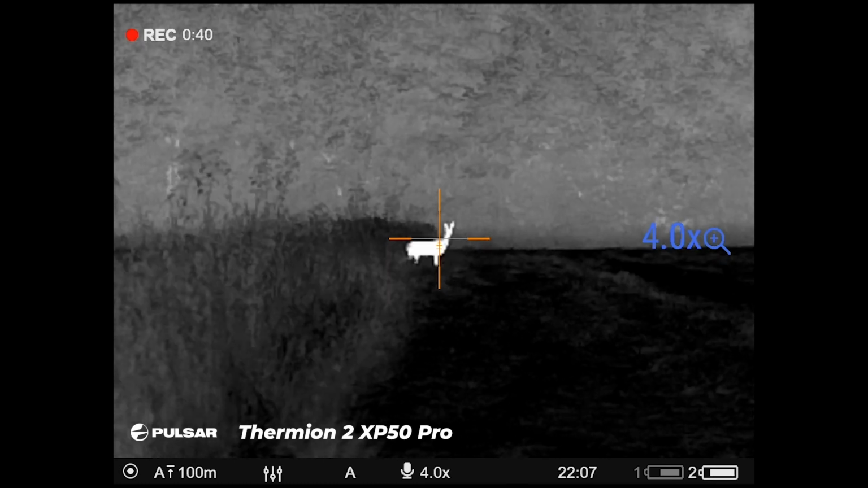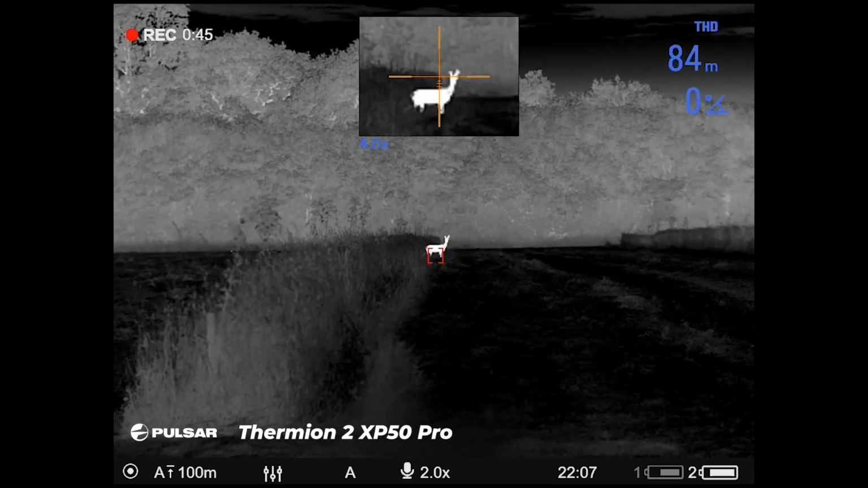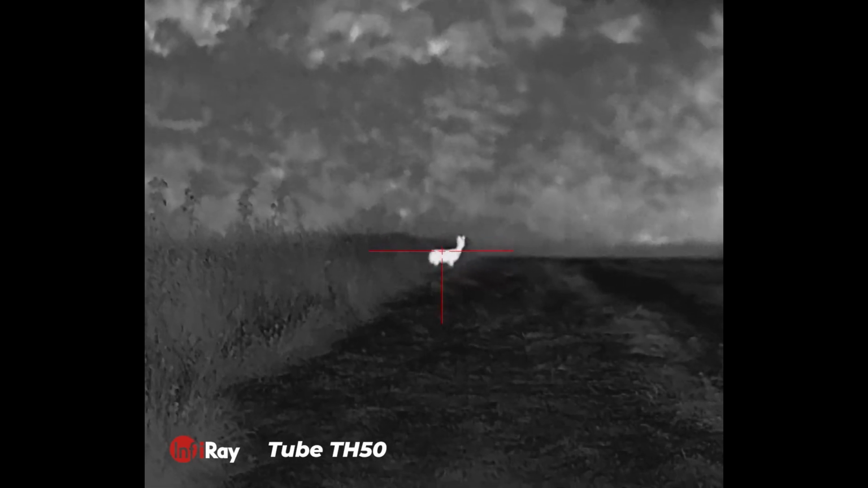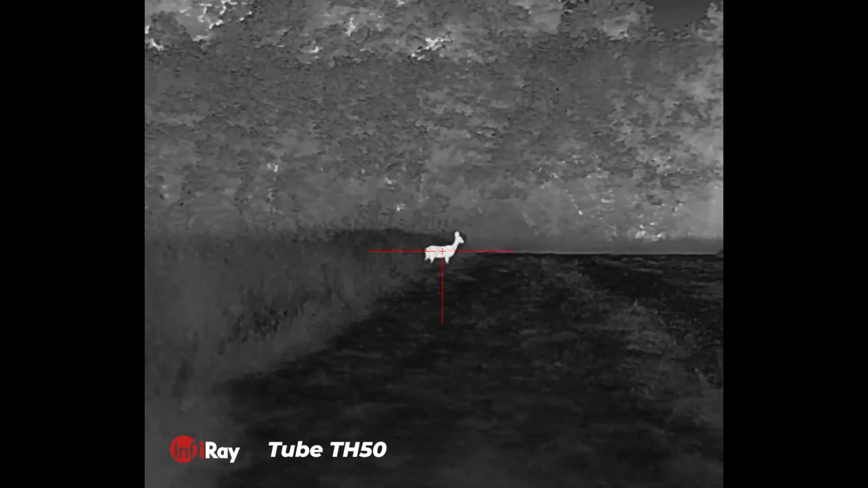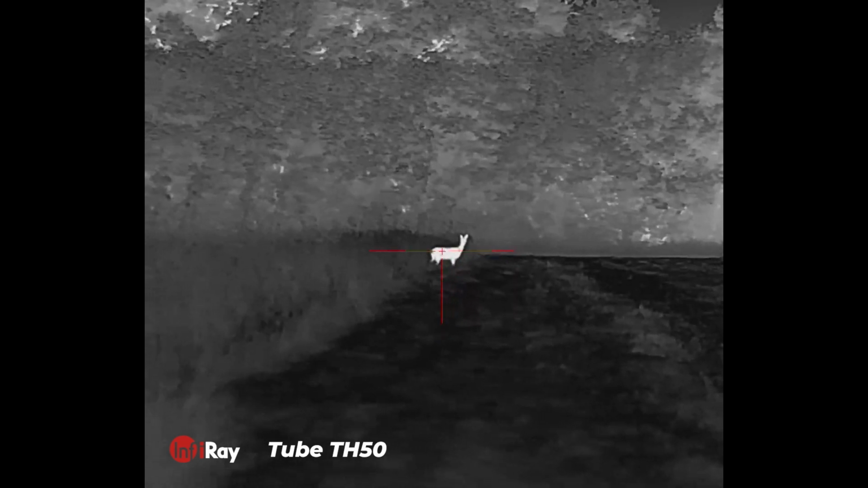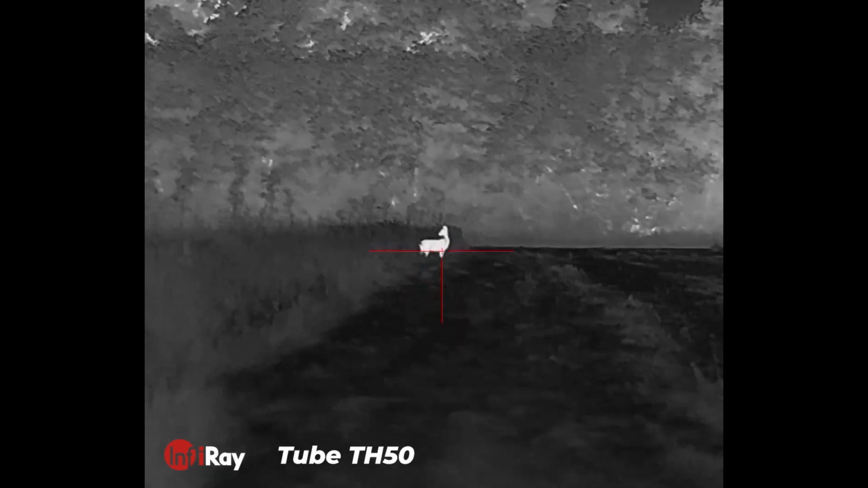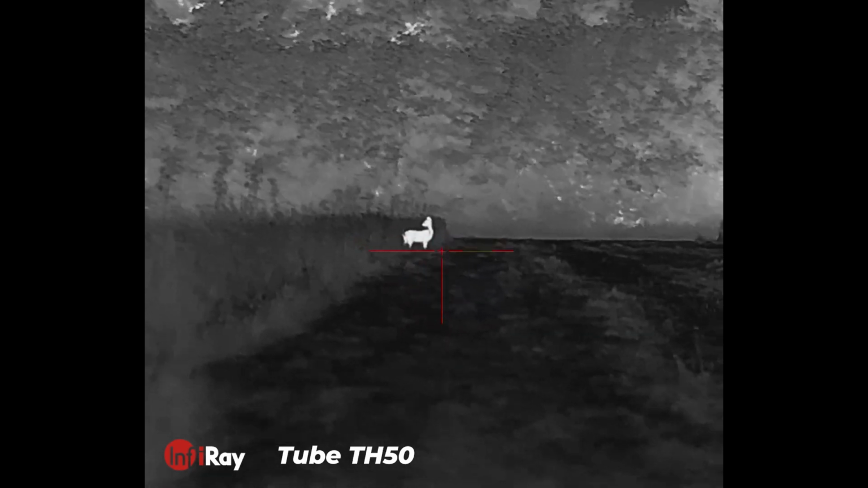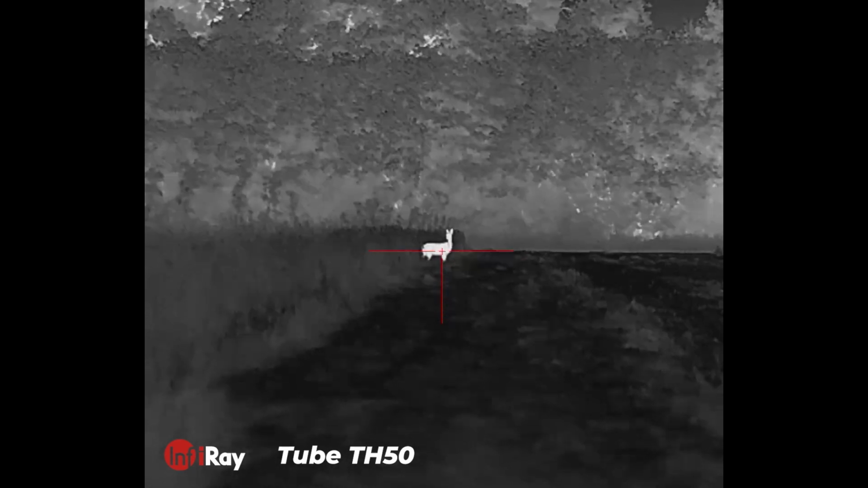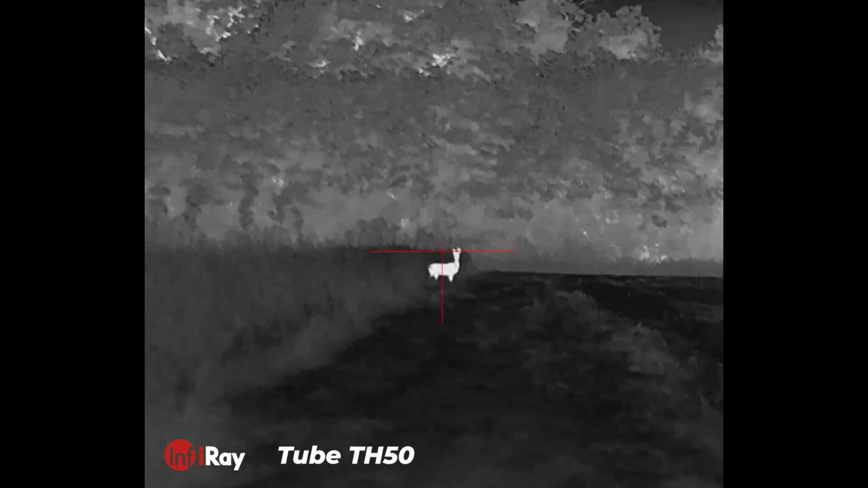At 8, it's pixelated, as I alluded to. I wouldn't be shooting a deer on 8 personally, because at that range, just because of the shot placement, it's just not there. But vermin, I'll go all the way to 16 once I've identified it, because you're going to get a clean dispatch when you're shooting a varmint round. With the Infiray, you can see we started off the quality at 3.5, 4 is exactly the same, pretty much when you look at it.